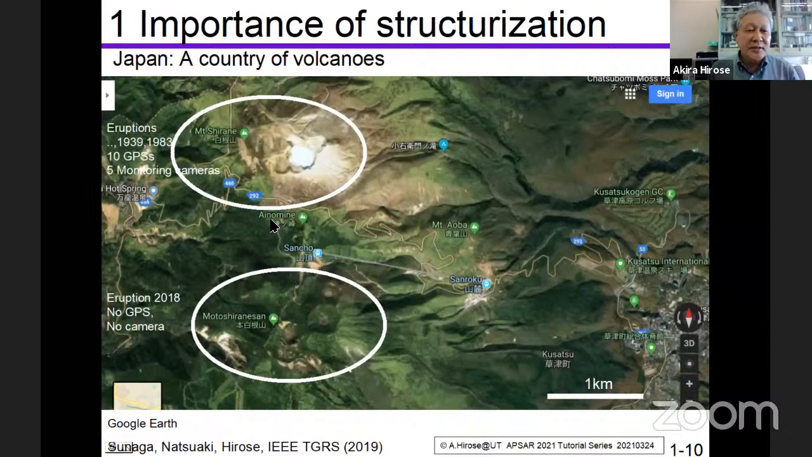And 2 years ago, we had an eruption of a volcano. Well, this Mount Shirane had many eruptions in these years, 1939, 1983, and so on.